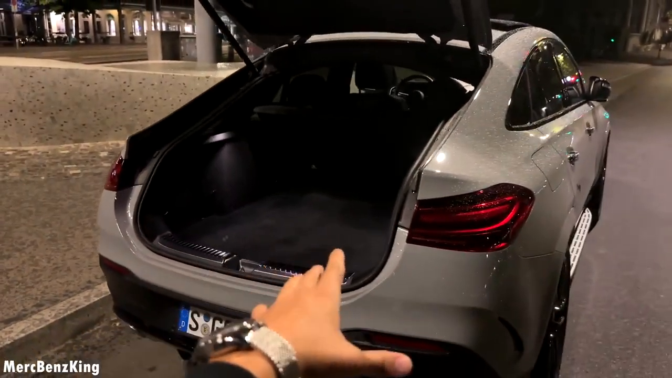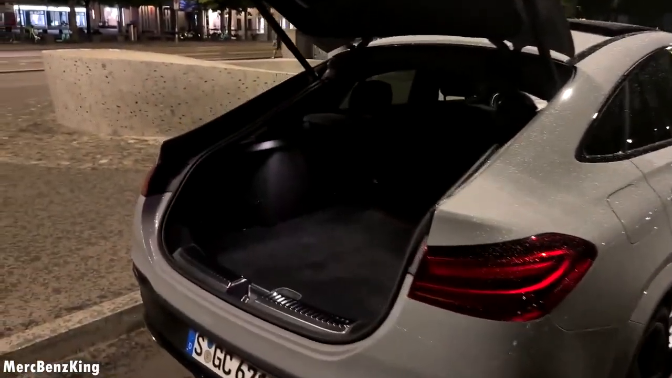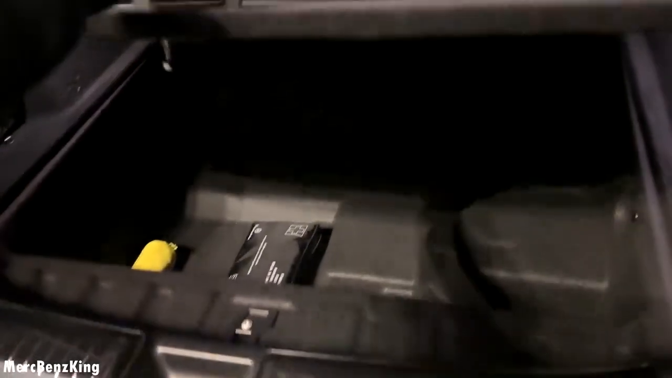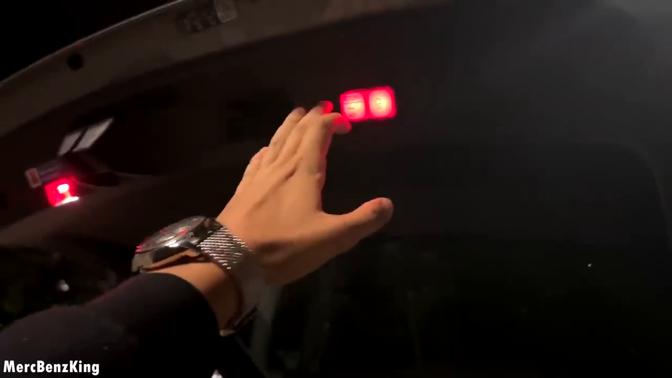You can only have the 7 seats on the normal SUV. But check out the trunk space you therefore get underneath. It is huge. You can actually fit full groceries down there. Electric boot.